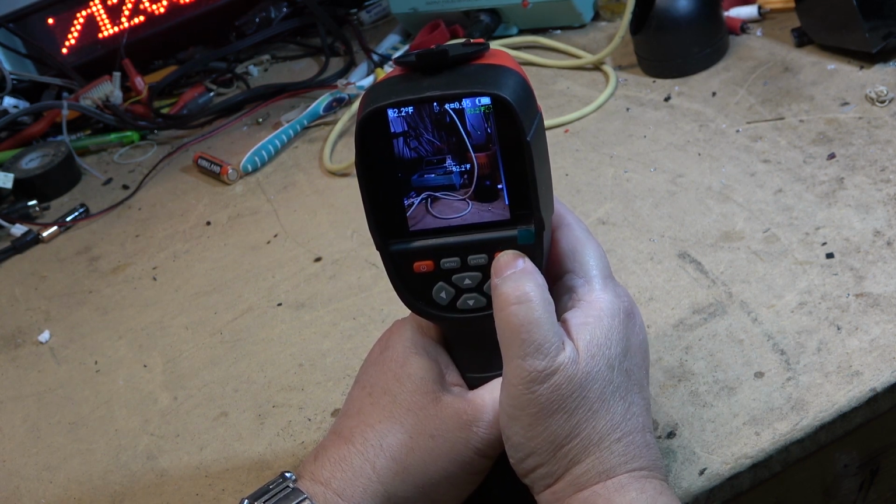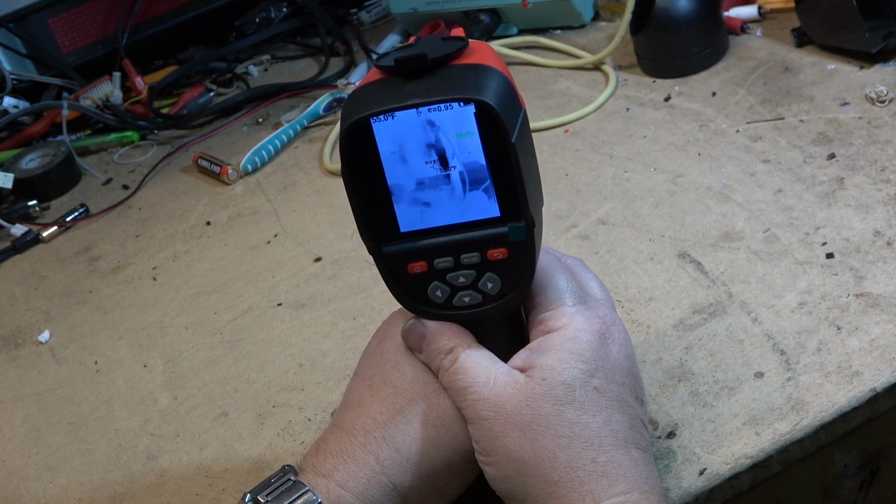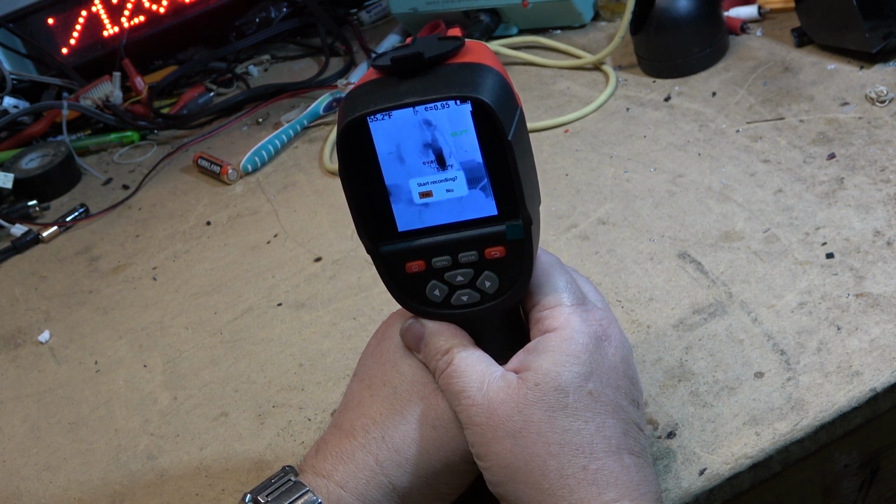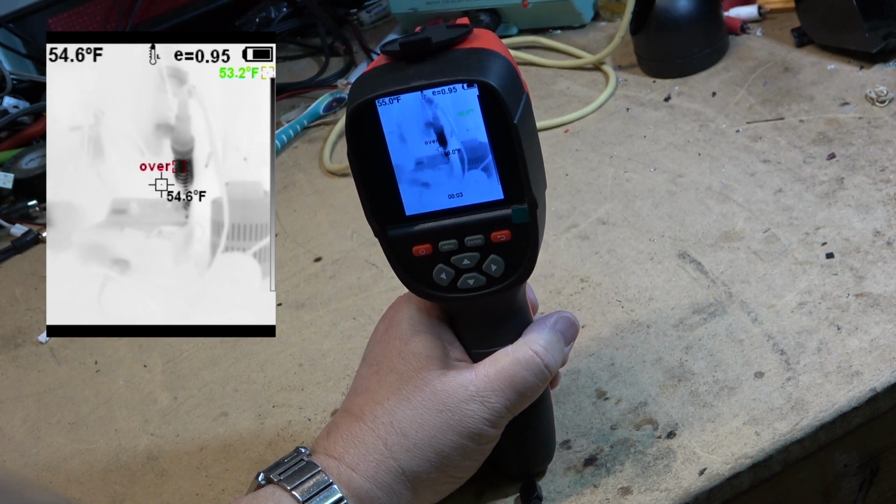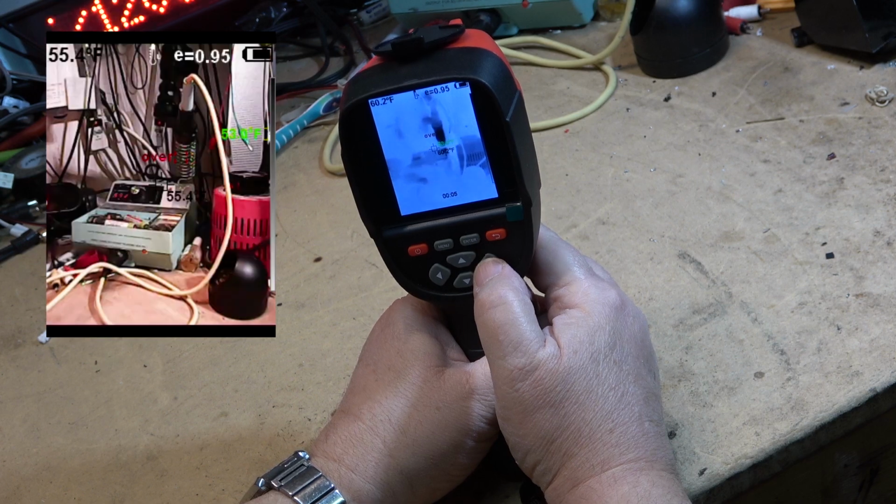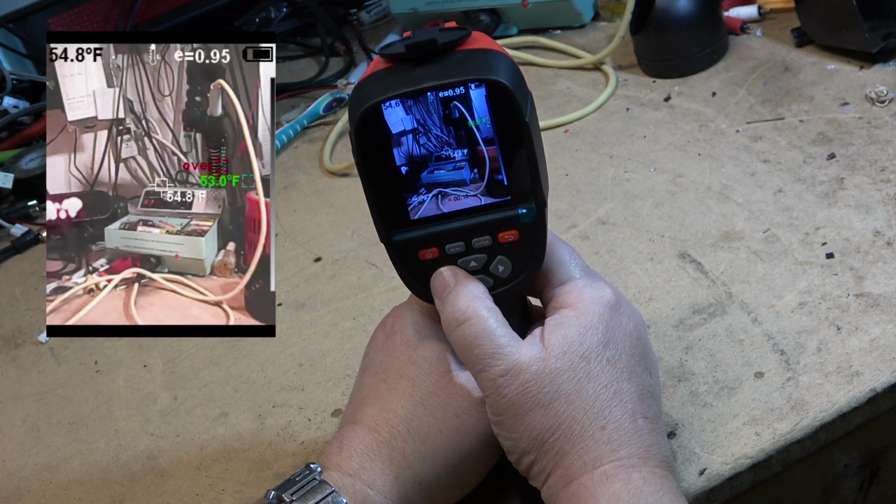And now it's the opposite. If I bring it up, now you see the black is the hottest area of the picture. White is the cold area of the picture. And again, I can superimpose over the image.